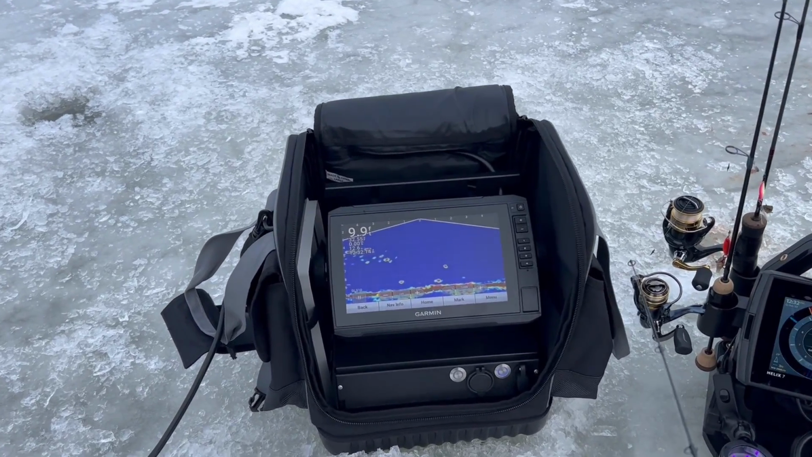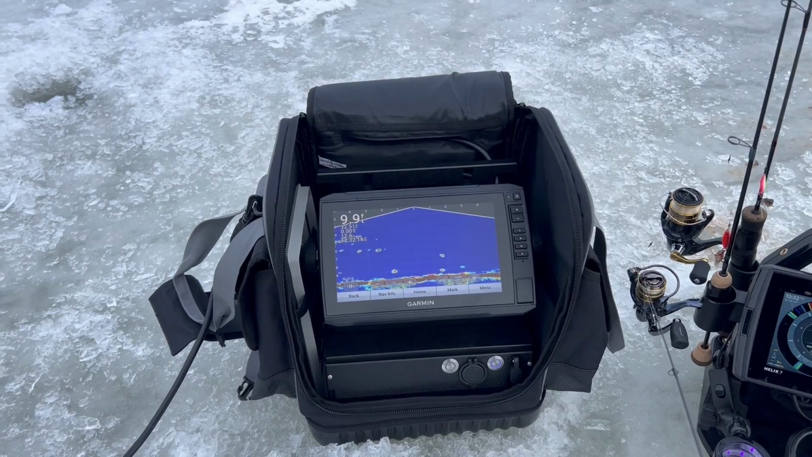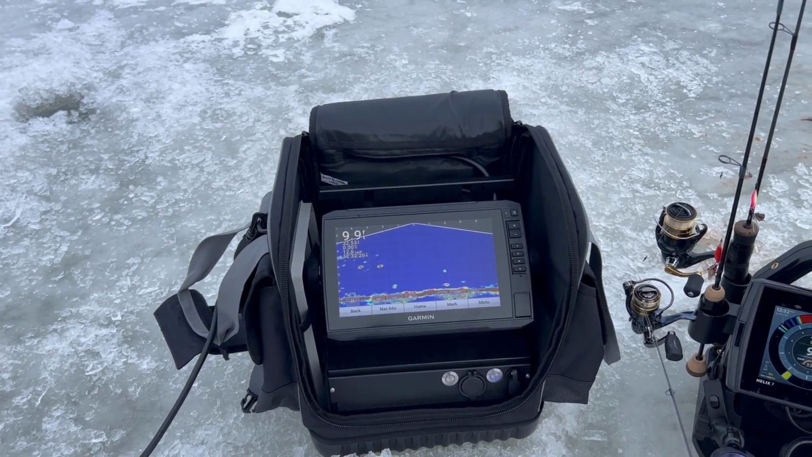That looks like it could be a walleye there. Maybe he's gonna go take the set line this time again. Anyhow, I'll let you guys go.